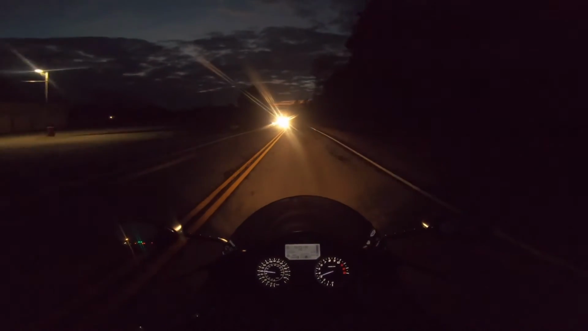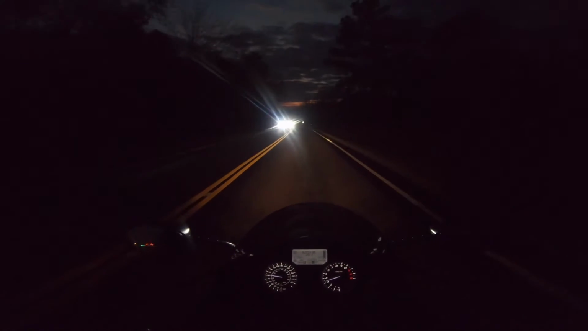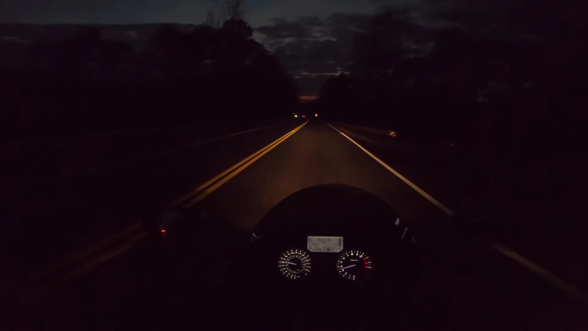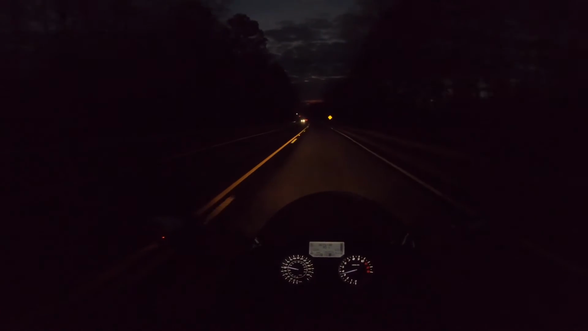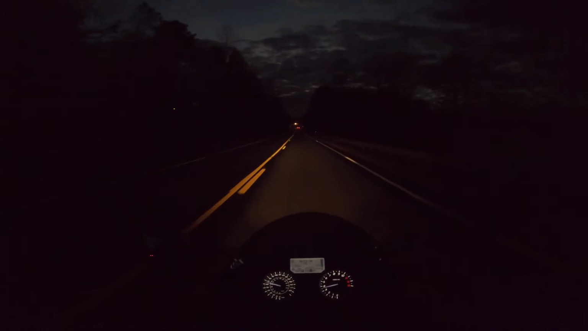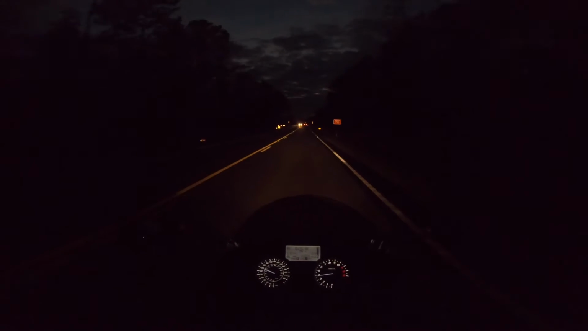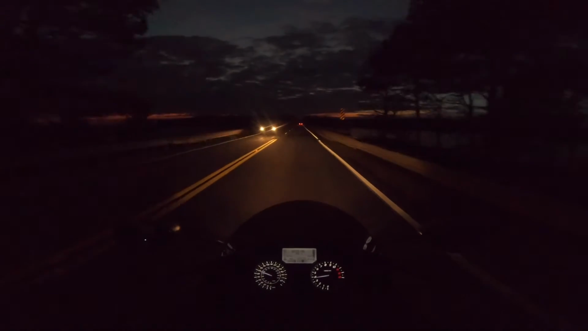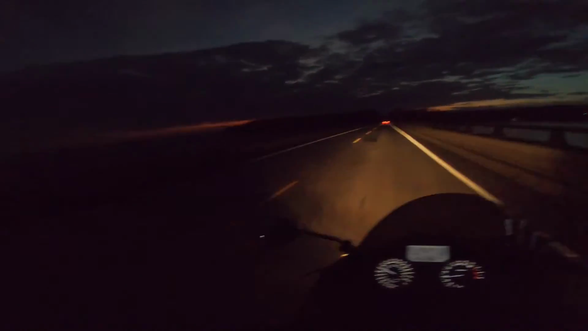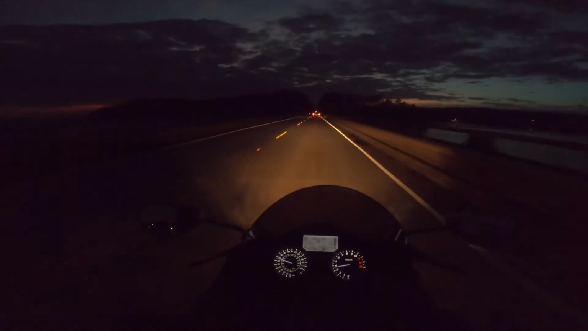Now I gotta be extra vigilant because this is the area where the deer looking to run across. In fact, the spot I hit one was actually up ahead. It's way up ahead though. As you see around this bend, it's a long straightaway. Very long. Very straight. Sometimes very fun, but like I said, I mean, it's just one of those things where you ain't careful, it'll bite you in the ass.